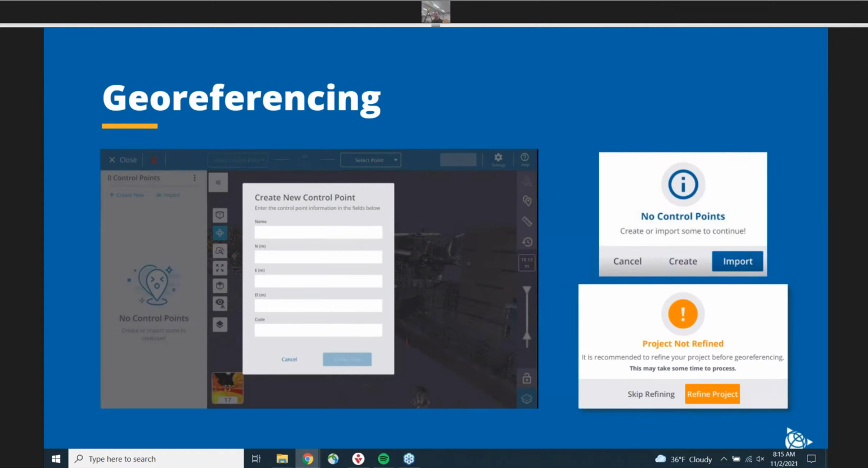Now just some quick notes. When you are georeferencing, and I'll show some of this during the demo, you can either choose to key in your control, or you can choose to import a text file or a CSV. I think I'll be using a CSV from Trimble Access later.